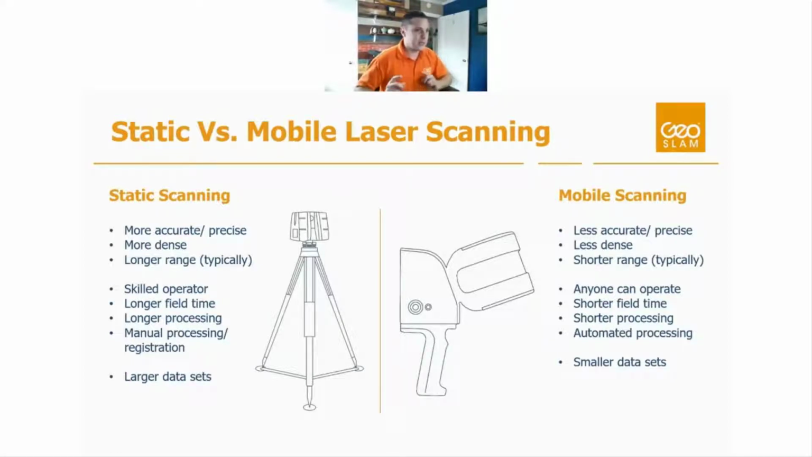On the mobile scanning side, really anybody can operate a mobile scanner. There's some things that you need to understand about the scanner to operate it effectively, but it's fairly easy to use. I can typically train somebody to use a mobile scanner in about 30 minutes, maybe a max of an hour. Because you're moving as you're scanning, it's shorter field time, shorter processing, and the processing is automated.